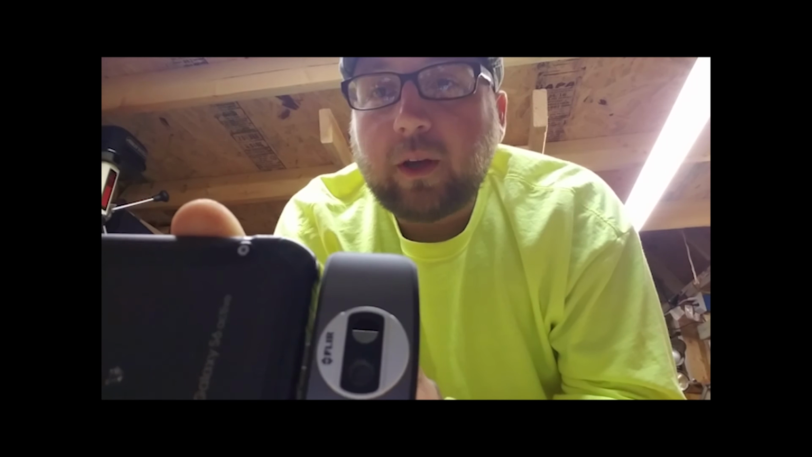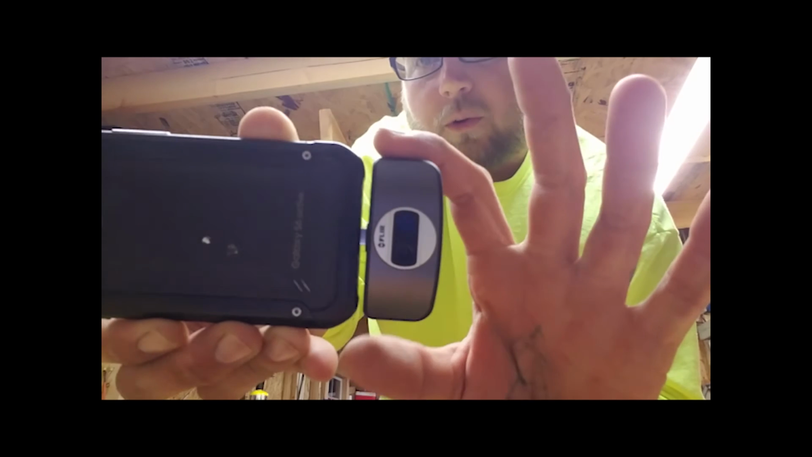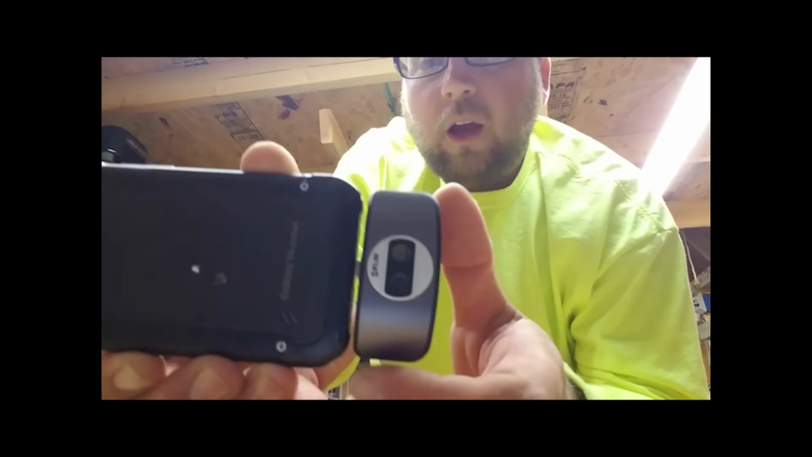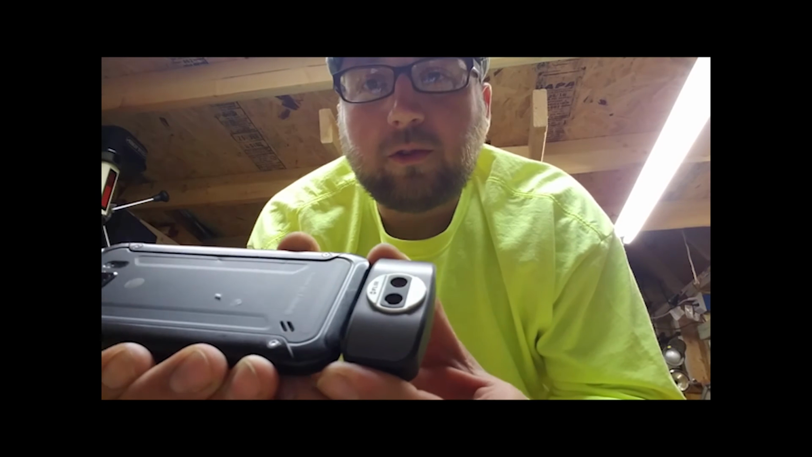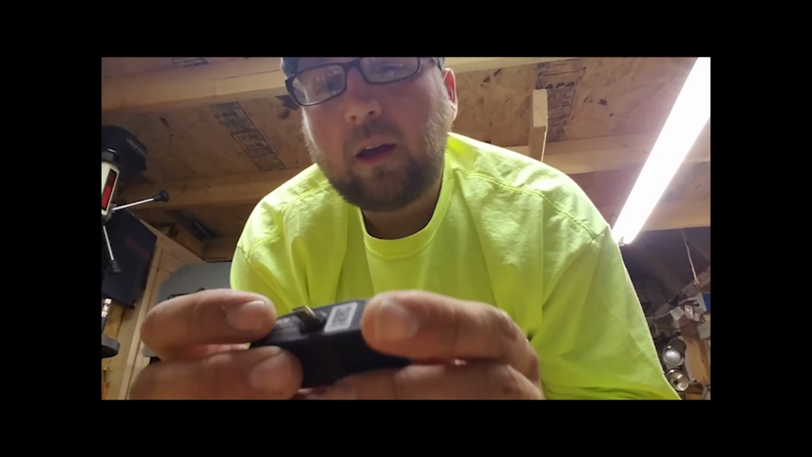But as far as width on this particular phone, it's narrower than the phone, so it does take a little bit of getting used to as far as making sure you keep your hand out of the way when you're using it, things like that.